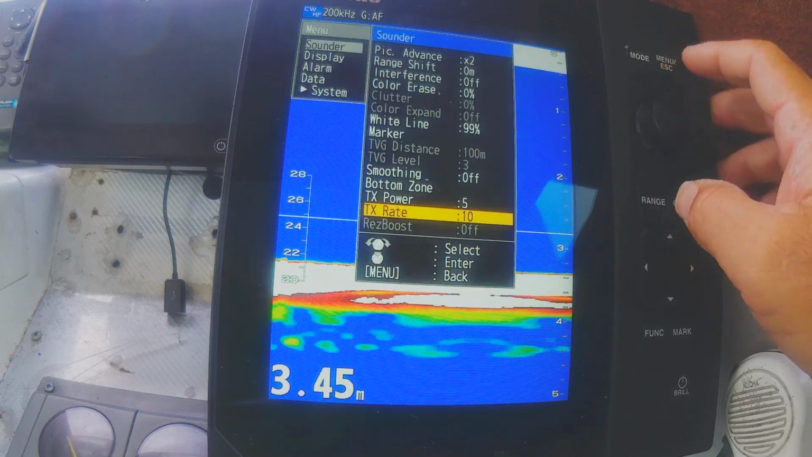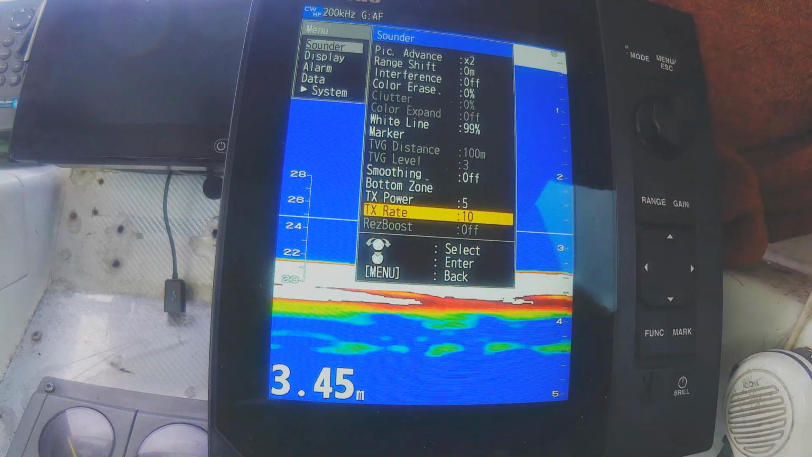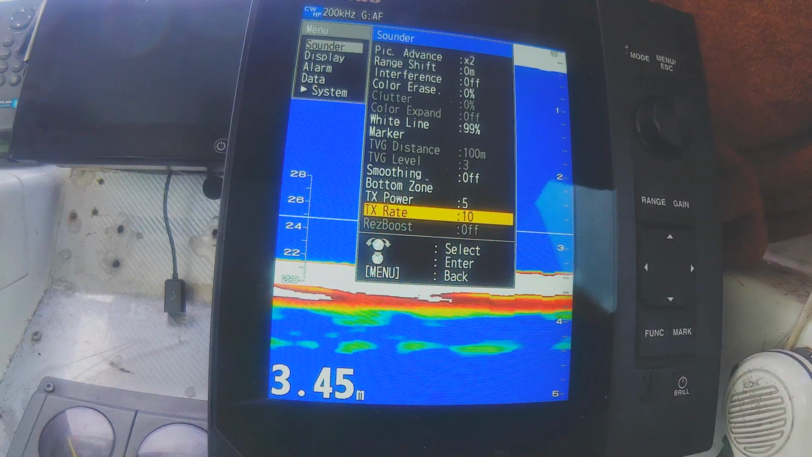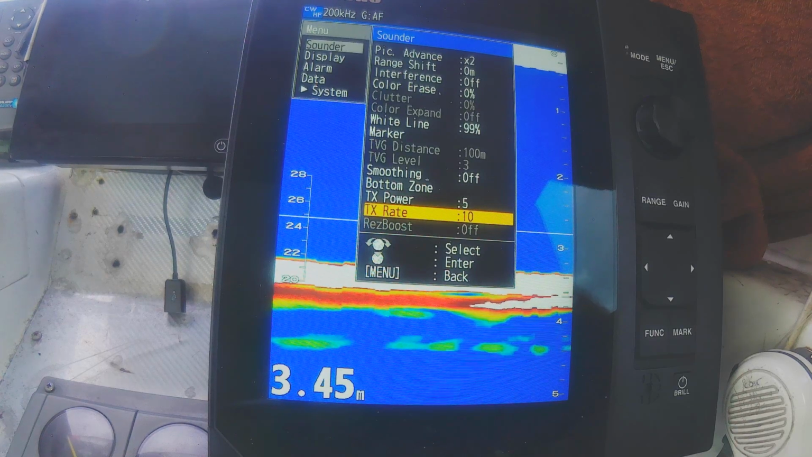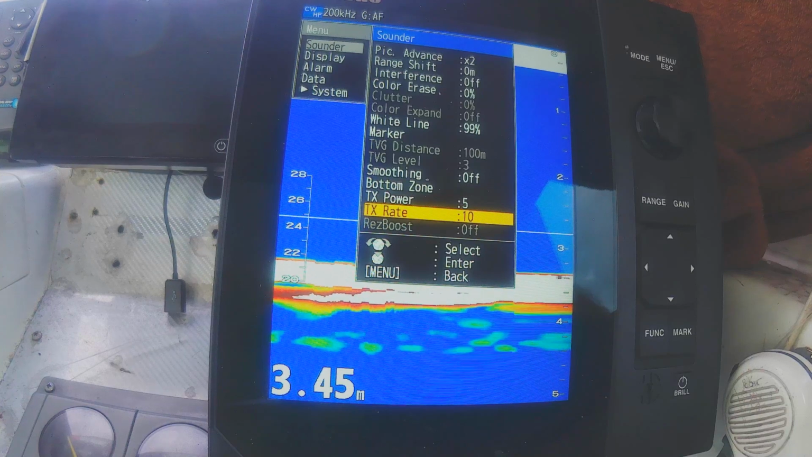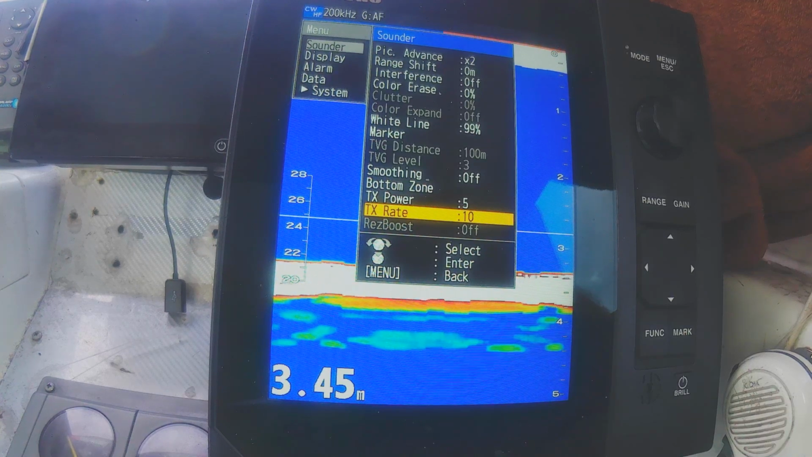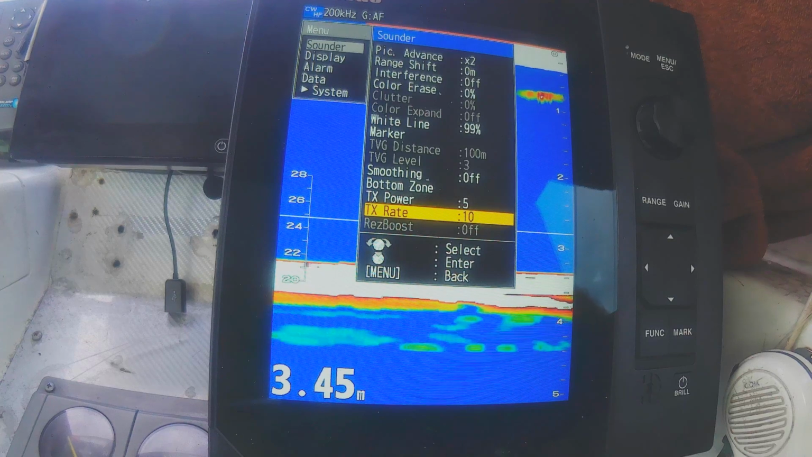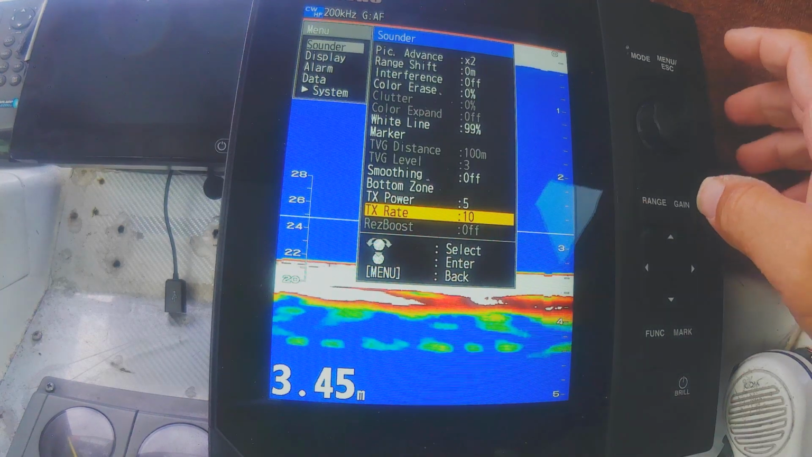I don't think that really all matters. Res boost, I've got that off. That's probably only a thing for chirp. The old series wasn't necessarily 100% a chirp machine, but it sort of used its processor to create chirp-like effects with the res boost. So now this is actually a chirp machine.